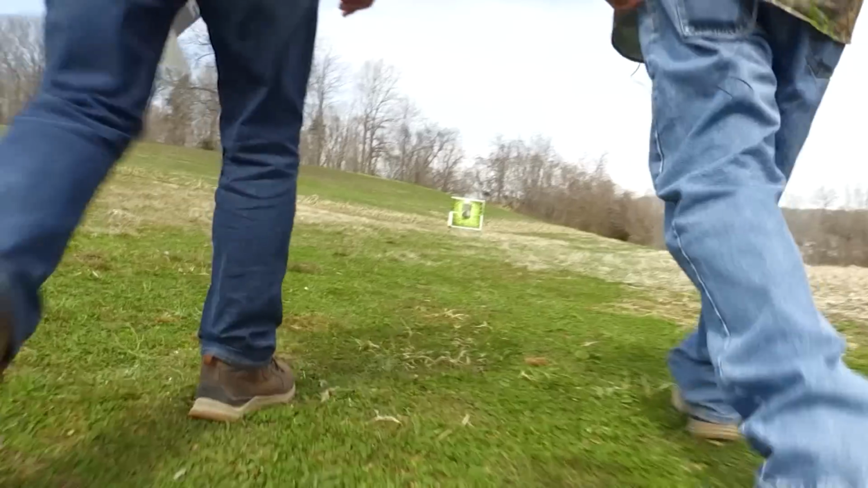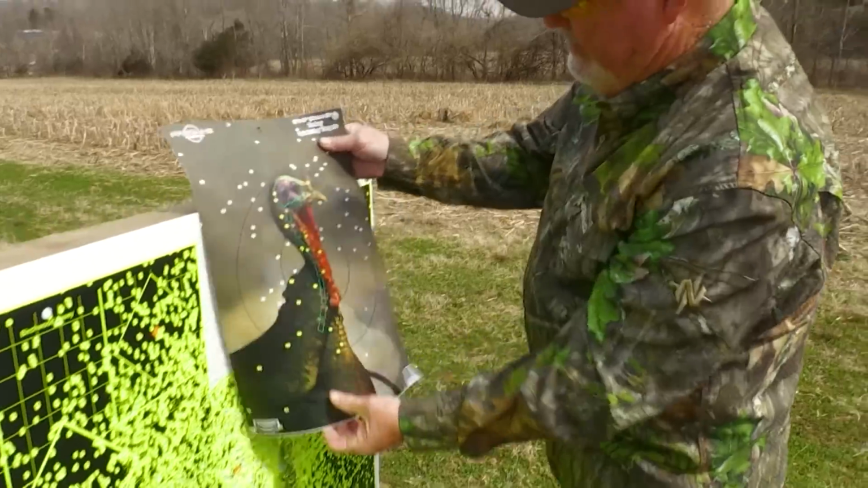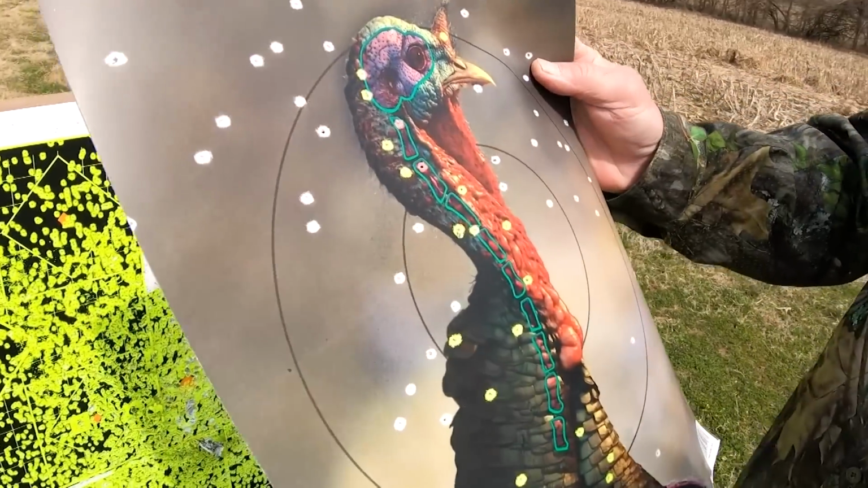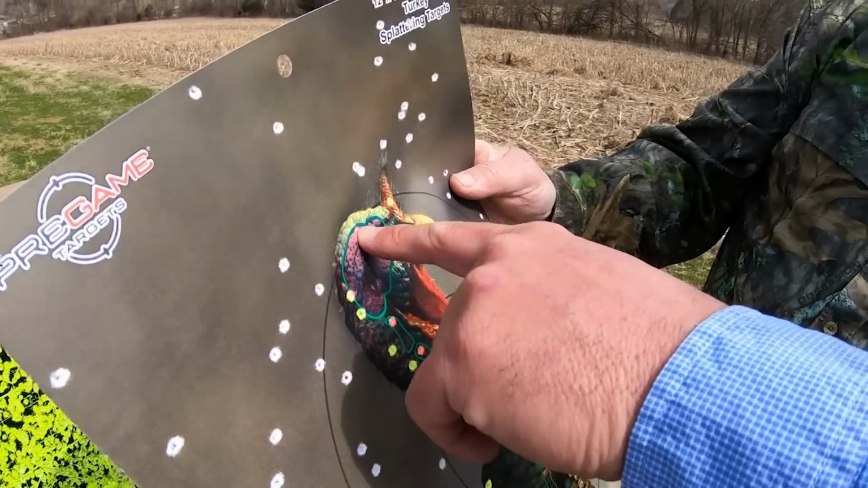All right. The wind blew it down there, walking up here, but that's a dead turkey. You can see we've got the gun right. Look at the pattern there. So we've got 1, 2, 3, 4, 5, 6, 7. That's pretty good. That's pretty good. But, I'm impressed with that.